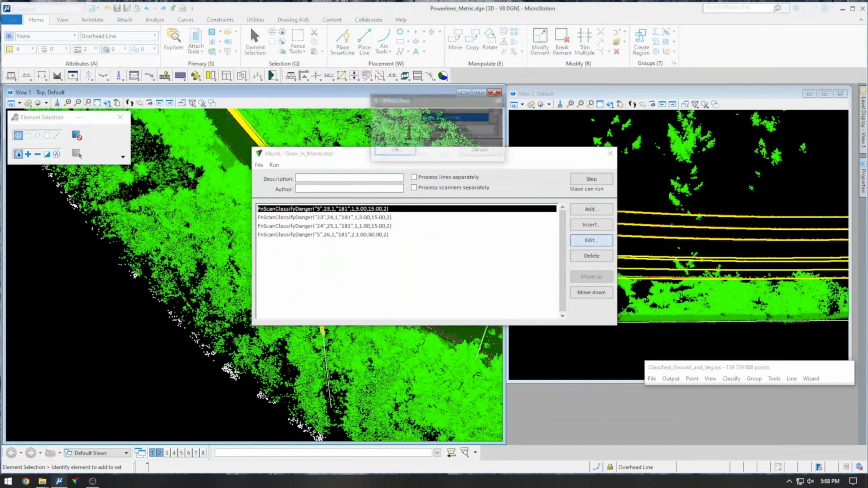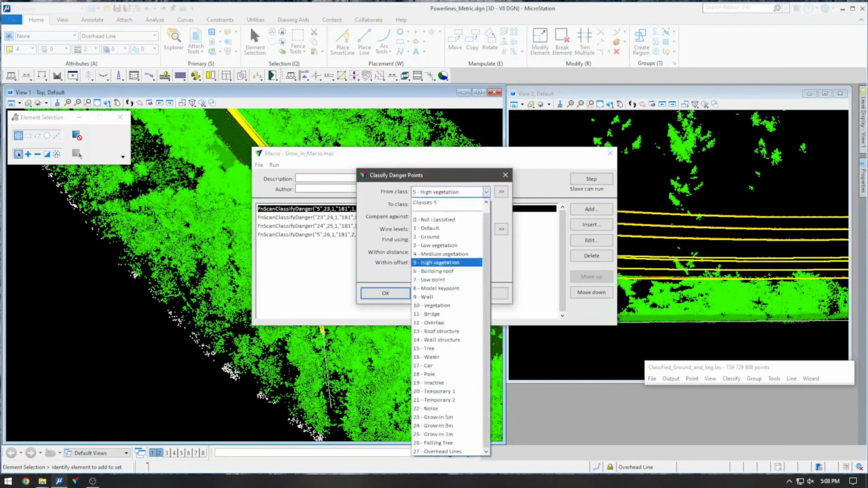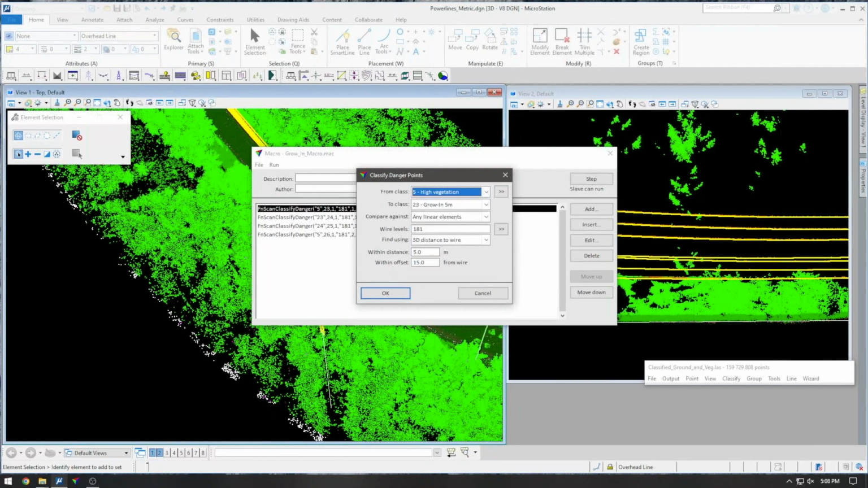So I created a macro where I'm going to classify from my high vegetation class to 3 different grow-in classes.